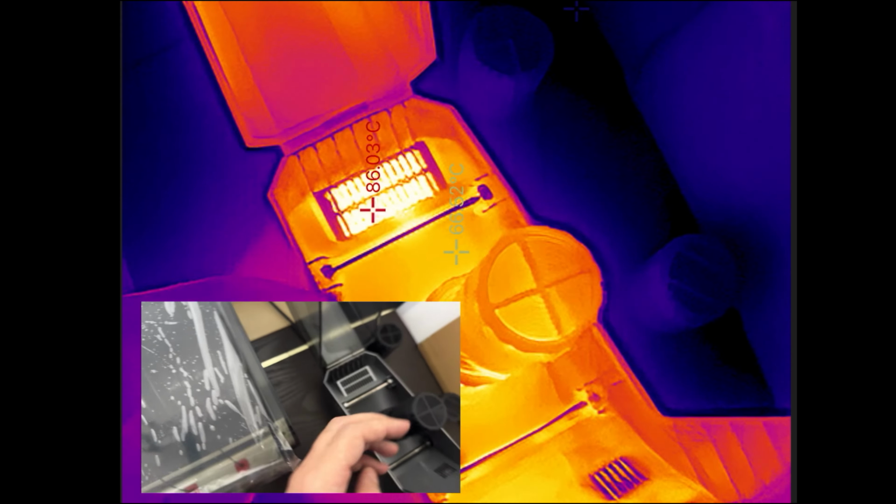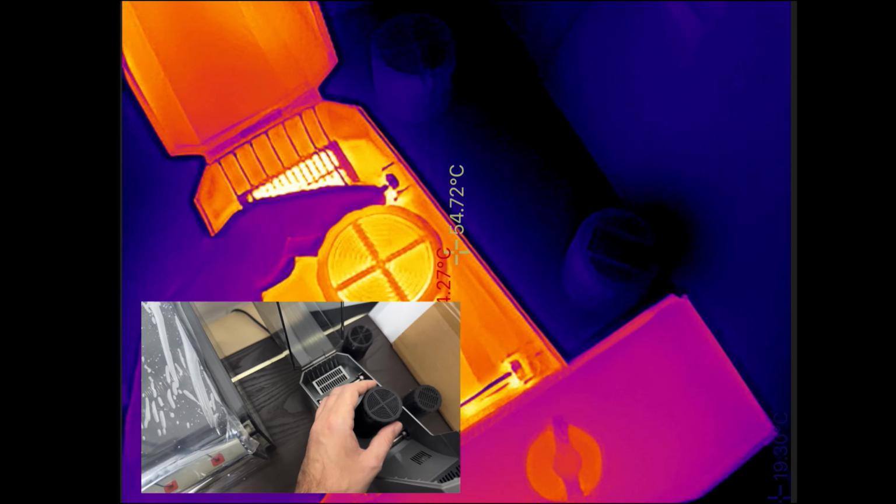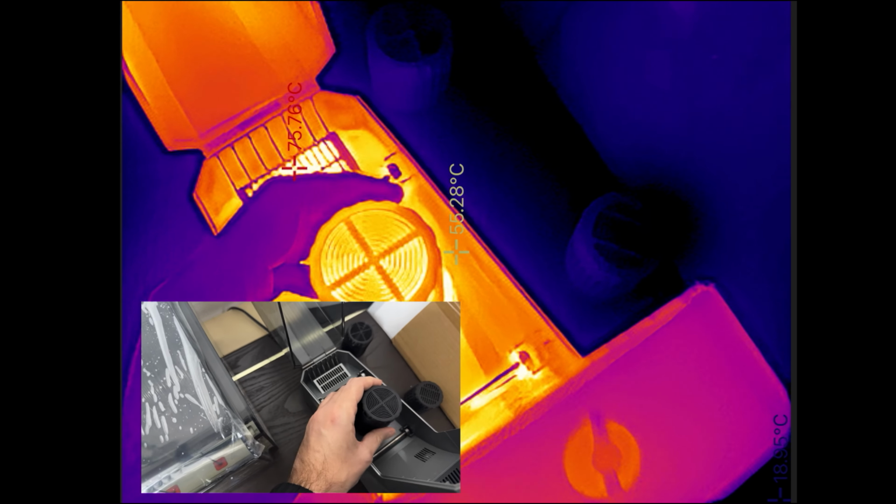That's quite a lot, and that's why it is amazing to have a shield here. I printed these enclosures in ABS, so they are still sturdy even at this temperature.